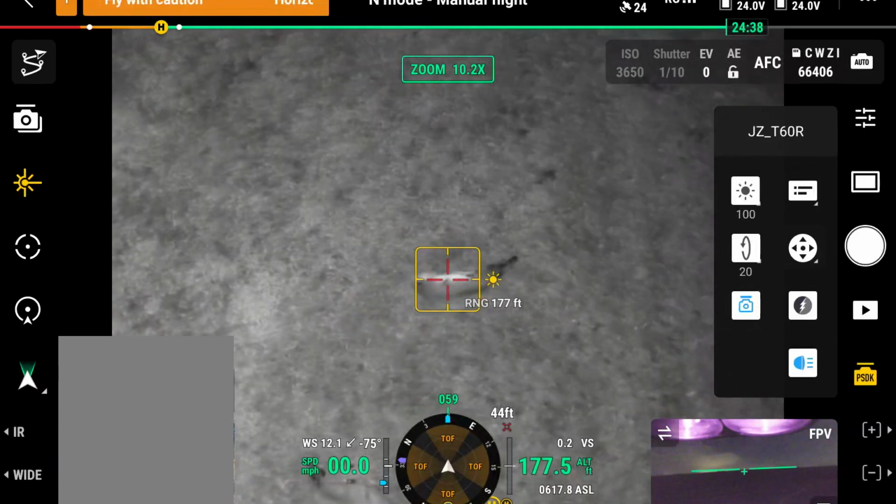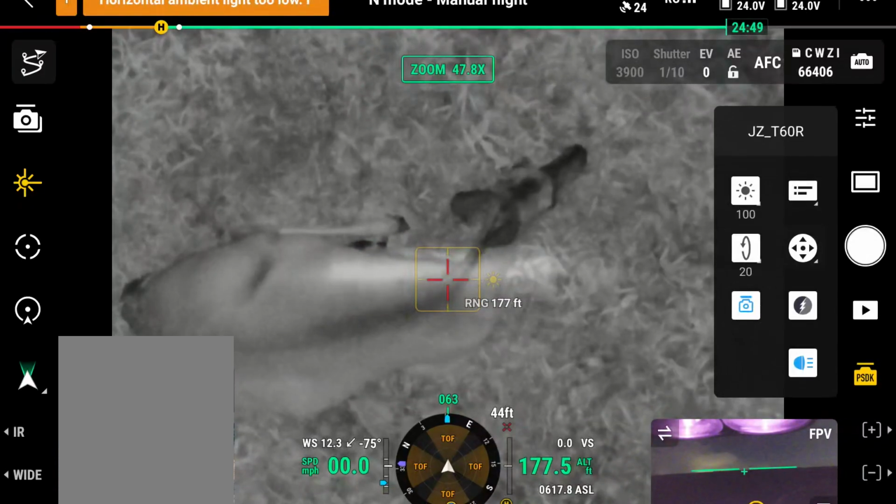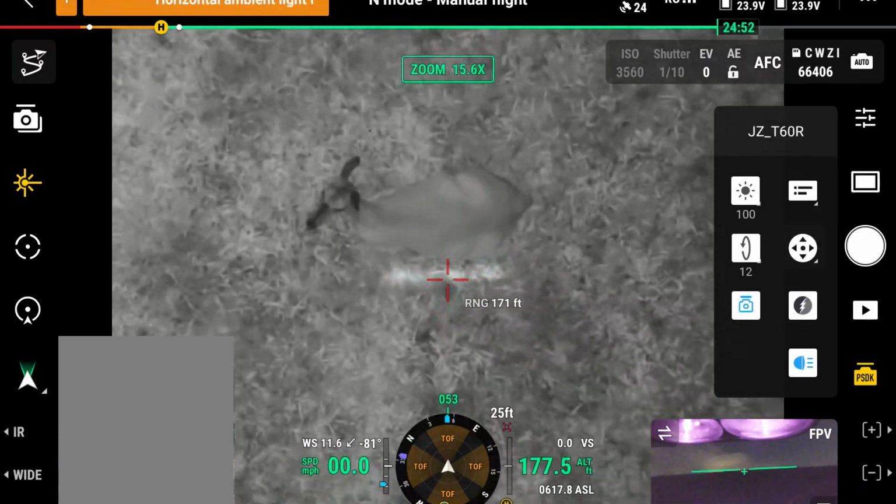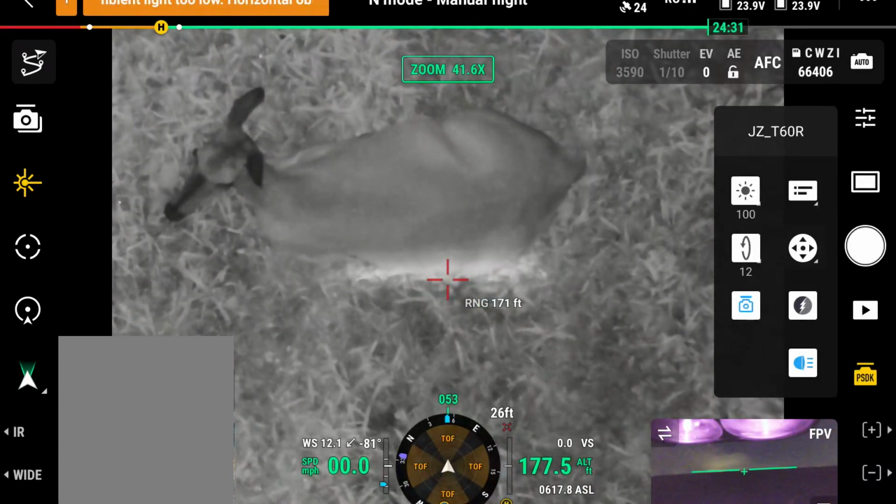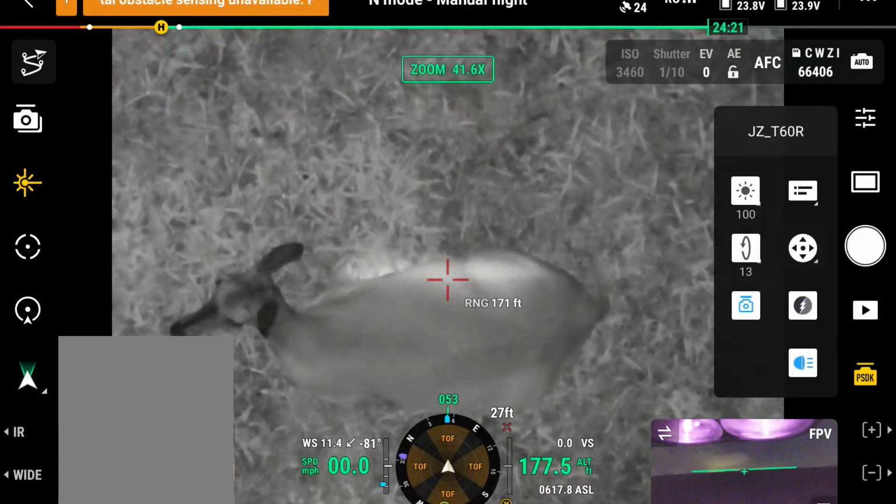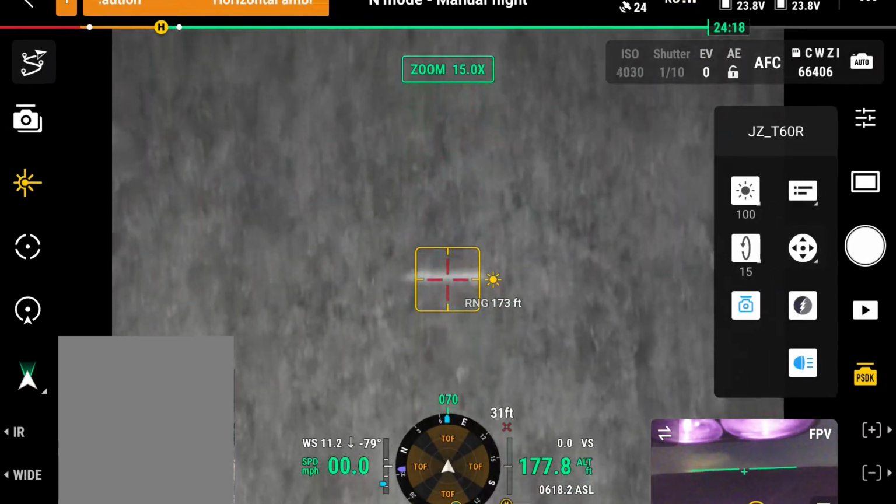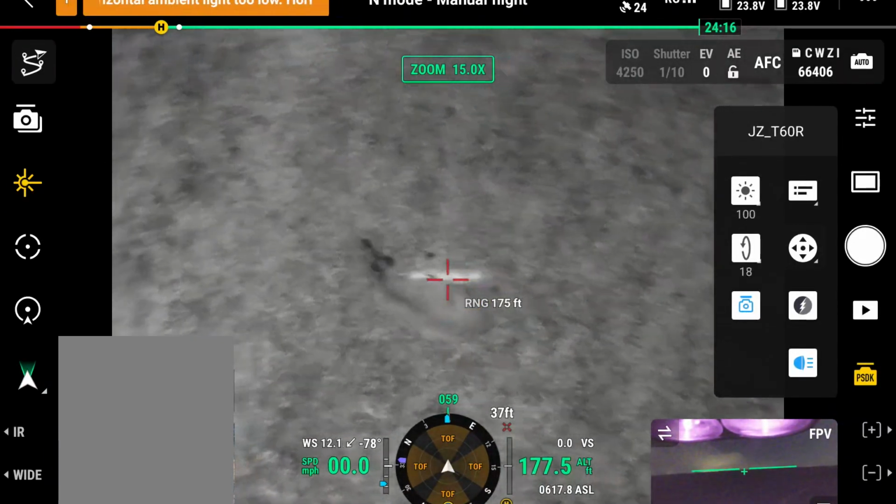I promise you, if you take the other light and put on here, these deer will not react like this. And I really think it's fairly comparable on the amount of light you get on the deer, especially at this distance. If you were doing search and rescue and you were looking for an entry or an exit, you could absolutely see it on this deer, if it was injured or not. That's pretty impressive. And when you see they're not reacting to this at all.